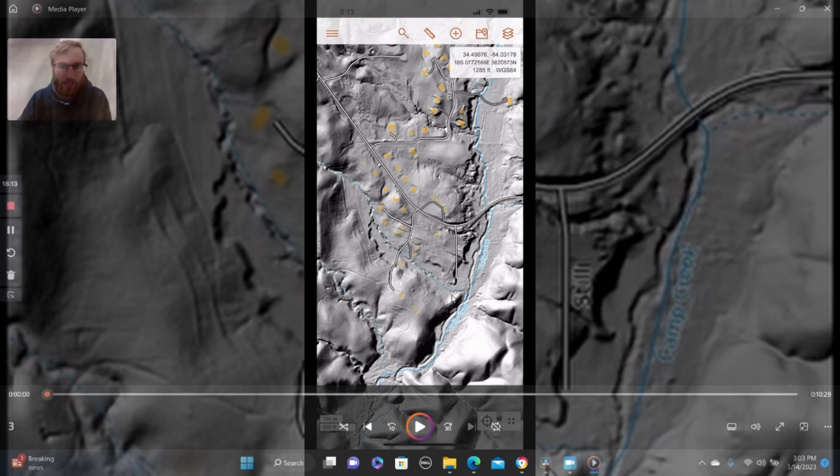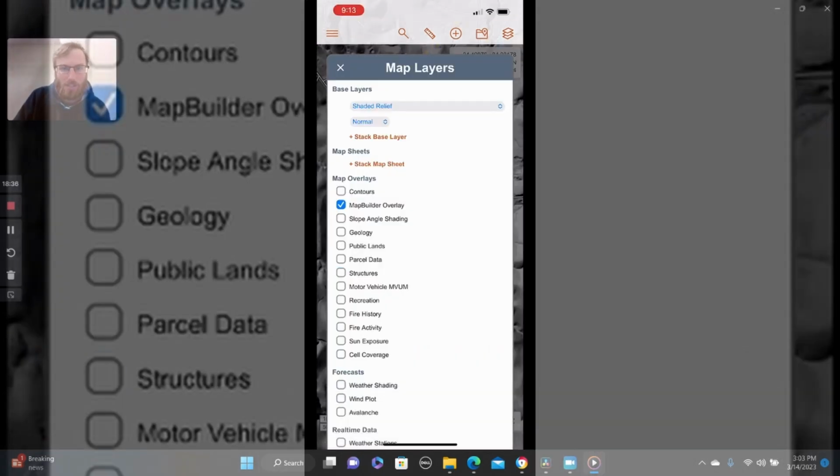So the structures help with figuring out: is this thing that I'm seeing right here mining related? Is it an old house foundation, or is that new? It seems like the house structure data is fairly new, so it's generally going to help you with that versus just having to wing it somewhat. So that's what I have generally used that for so far.